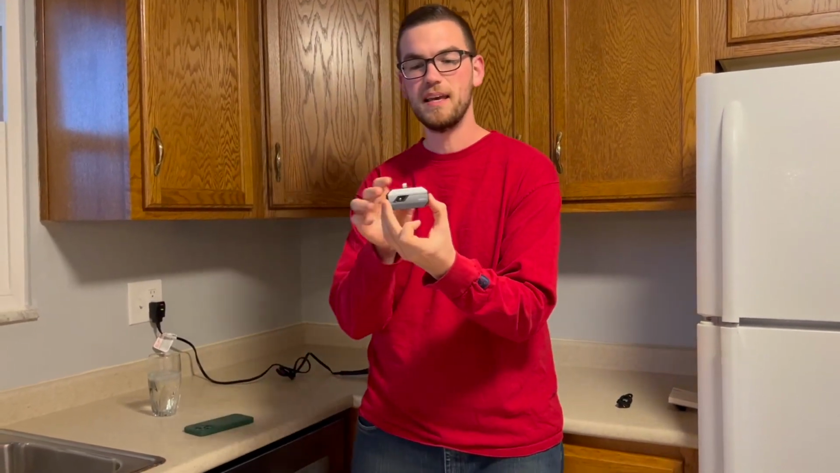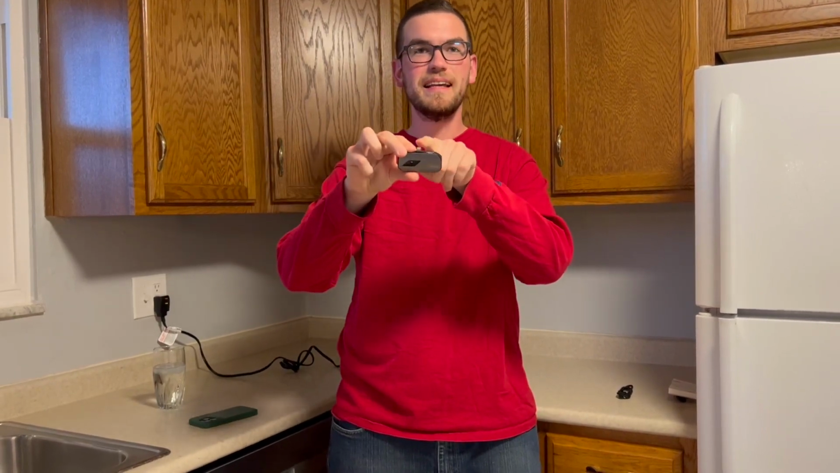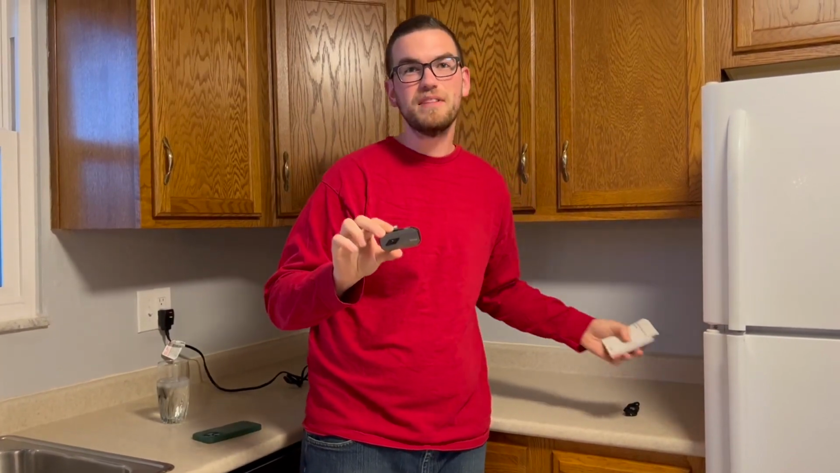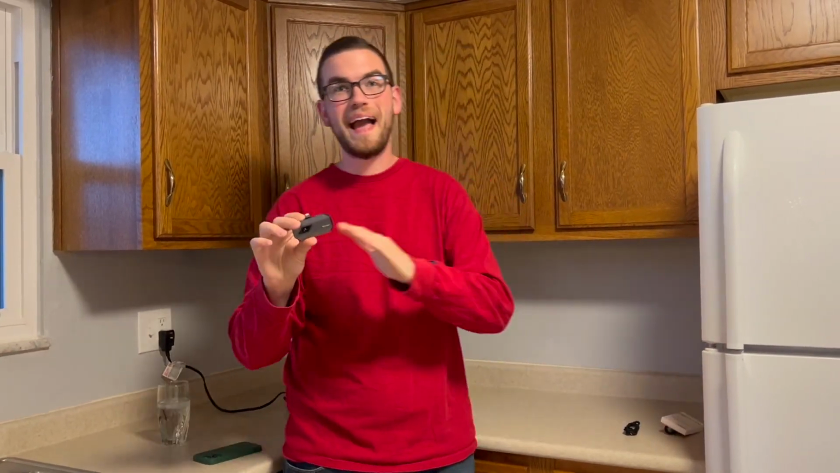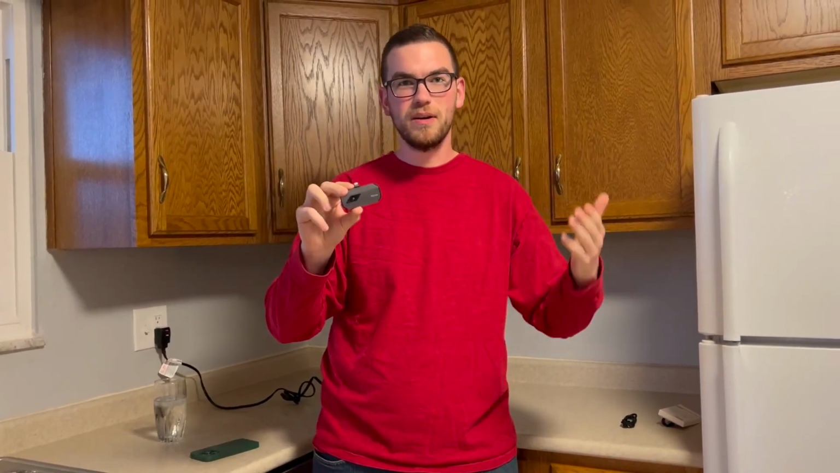Now, this one in particular is for iPhone 7 and up that use the Lightning connector. That's very important to remember. If you have one of the newest iPhones that have the Type-C connectors, they do have Lightning to Type-C adapters like this if you want to switch back and forth, or they do have models of this that are specifically made for those Type-C connectors. So make sure you're buying the one that corresponds with the device you're going to be using it on.